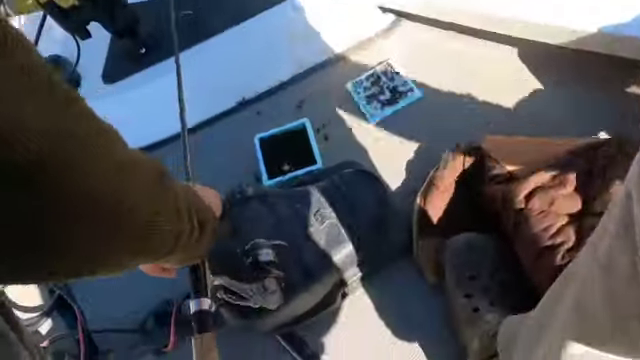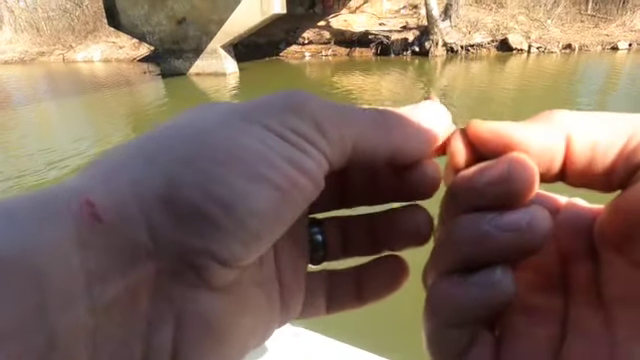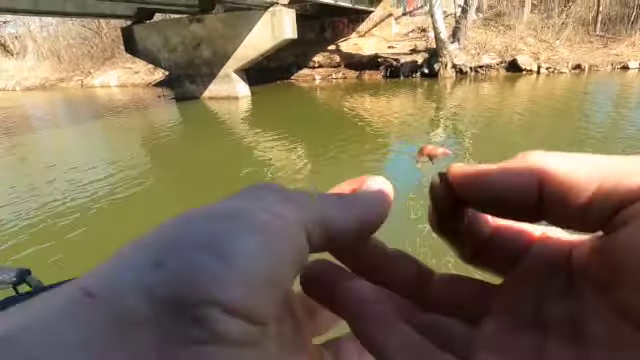All right, let's put that bobber and worm back out. Oh, come here, little worm. They've mangled that piece, but we're gonna leave it on there. We'll add some more to it.